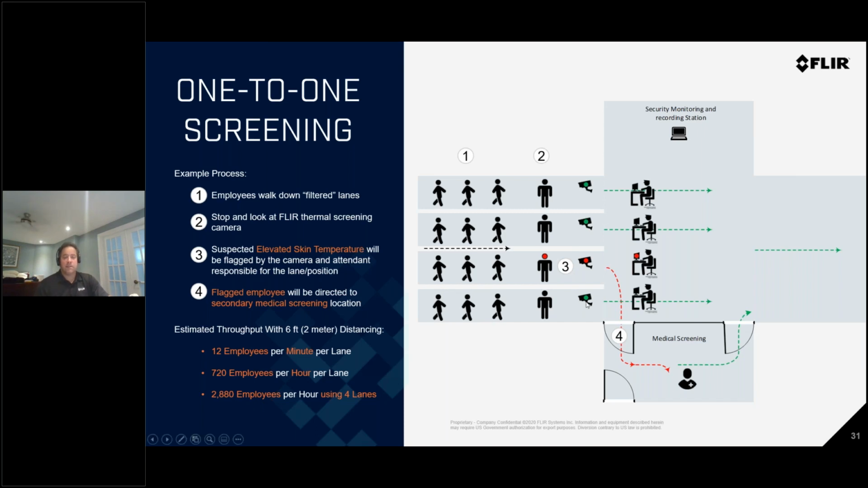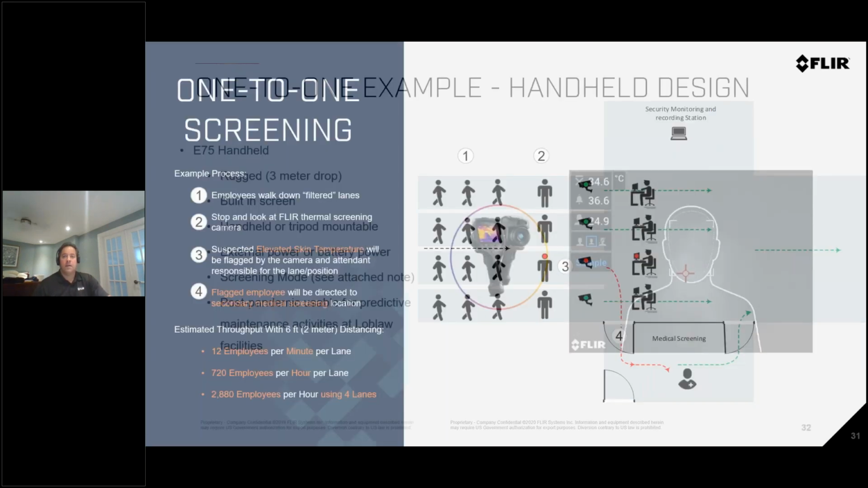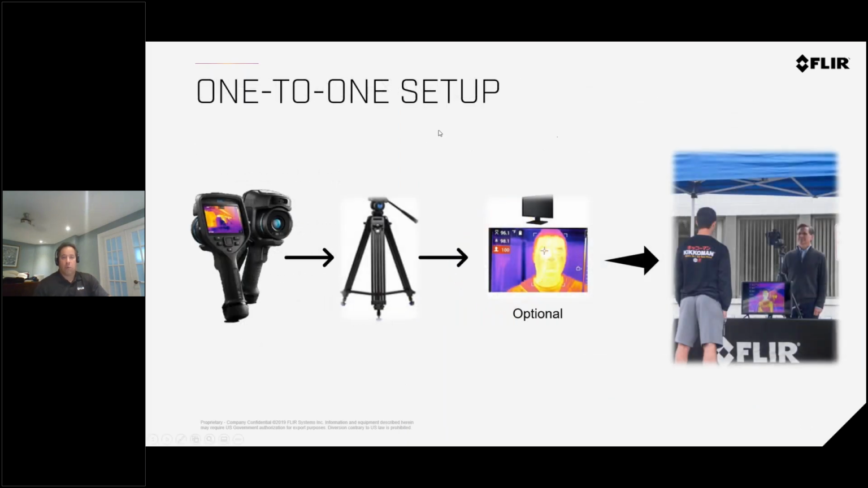If anyone is detected that is higher elevated or outside deviation, then this person can be put into secondary screening or asked to go home or not come into the area. The system of a one-to-one quick deployment would be a handheld camera of some sort, a tripod, and an optional TV. The TV is only to guide people where to stand. That's all. They don't need to, but if you want to show people what they look like in thermal, this would be very handy to have as well. It's just an adapter that is included with the camera, and you just connect it to a TV.